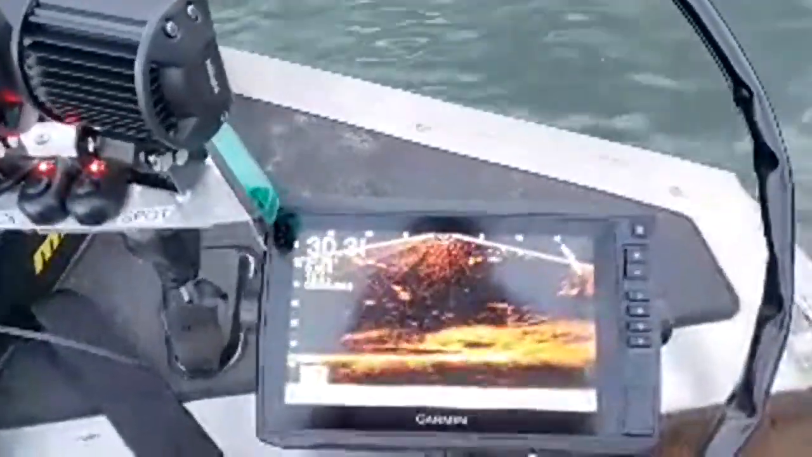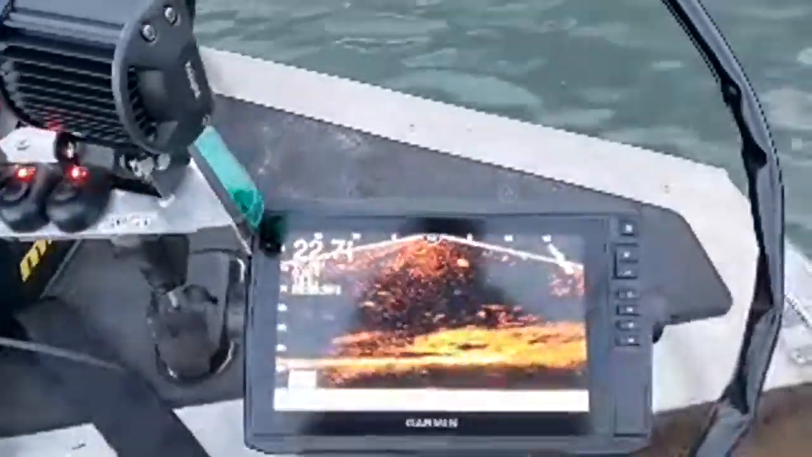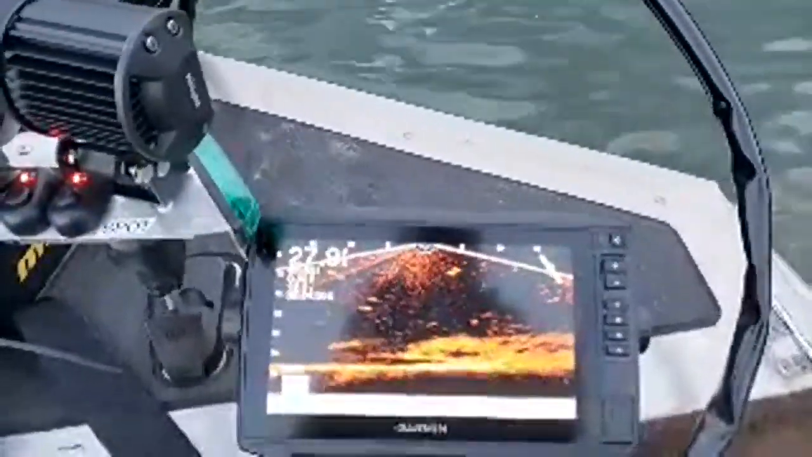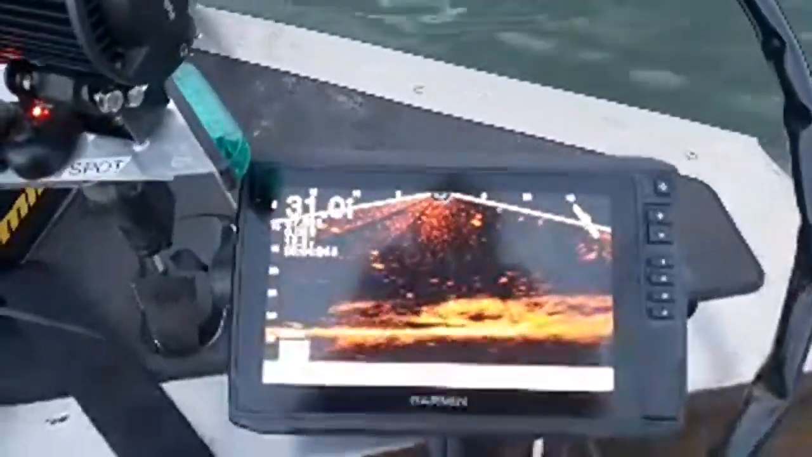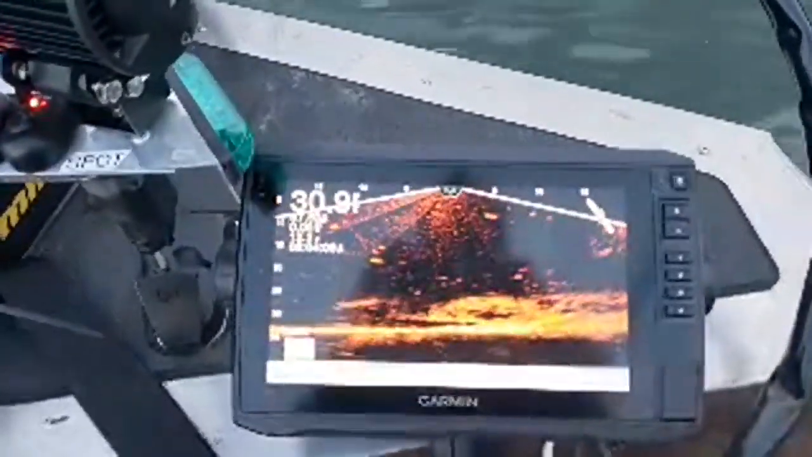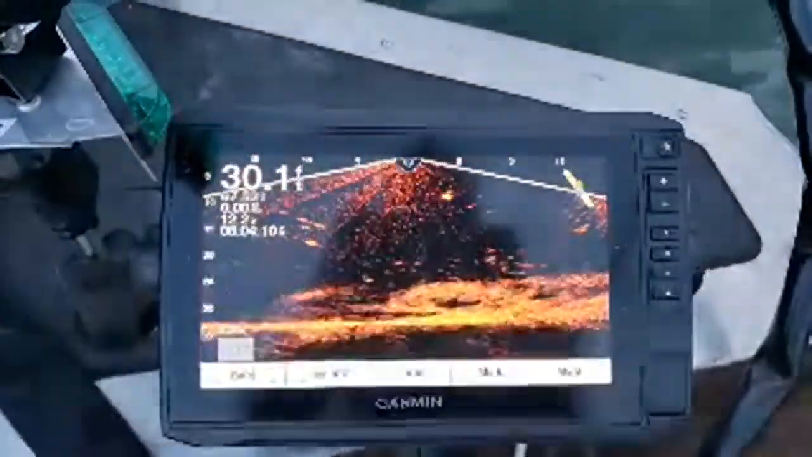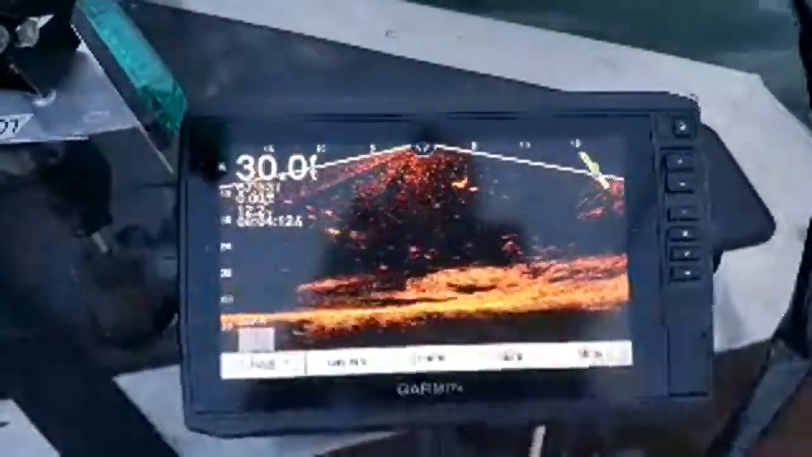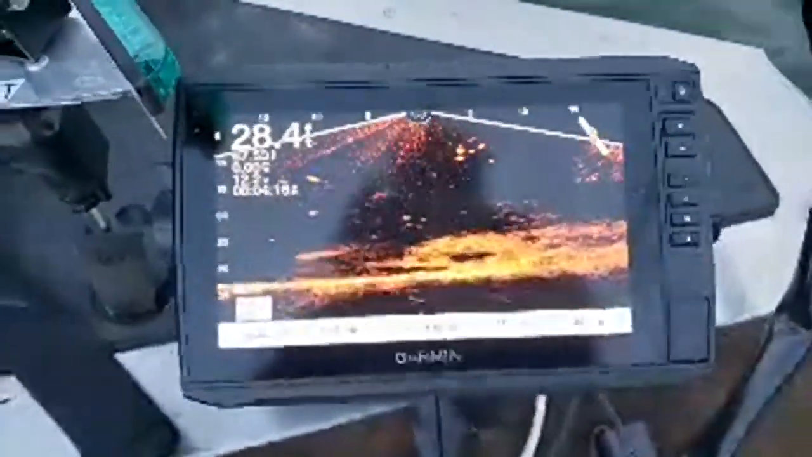I bounced it up just a little bit. We got a lot of fish running at it right now. And I'm trying to see if I can keep a good steady arm so I can feel that strike. I bounced up just a little bit and they came for it. Let's see here. Okay, something right up under it.